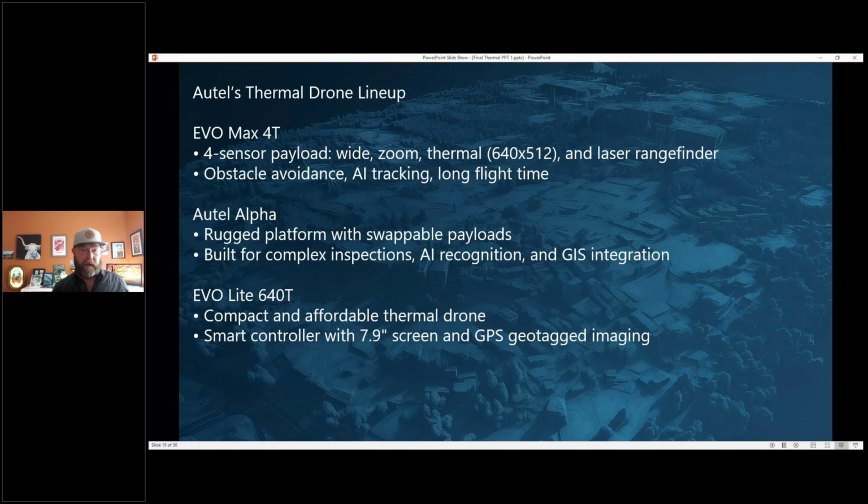I didn't try it on Autel with the thermal, I've got to admit, but I'm pretty sure it does work. Basically it allows AI to follow. So if you were tracking a horse, for example, you can actually turn that on. AI will track it and follow it, so you're not having to chase the thing with the drone. The Evo Max has a good flight time.